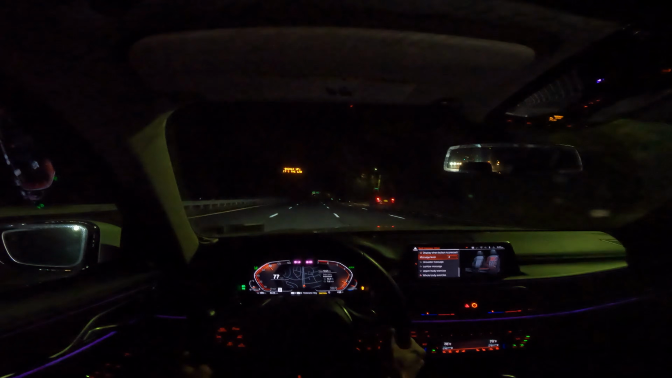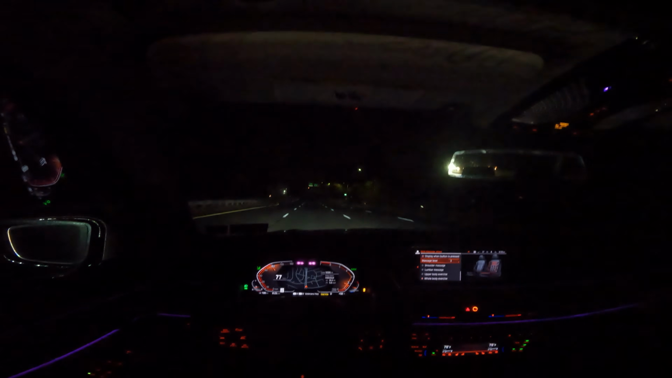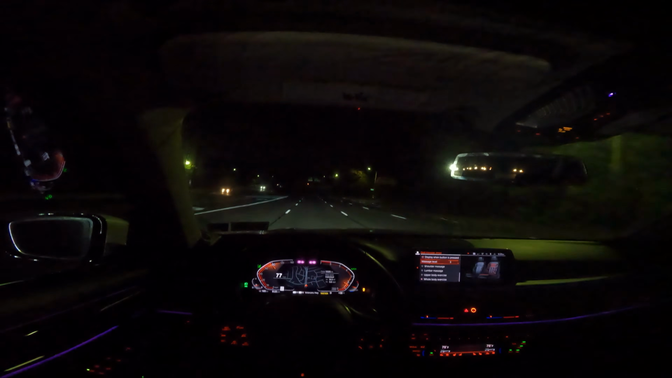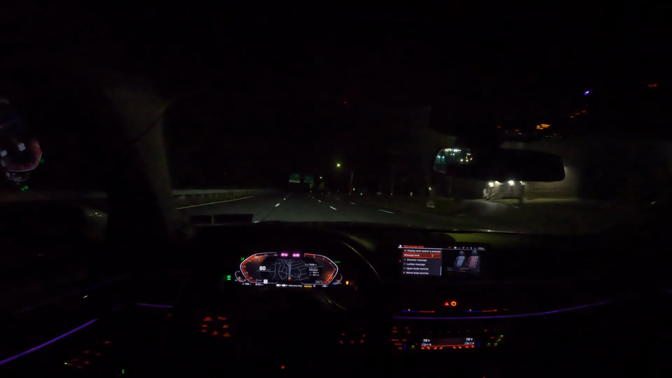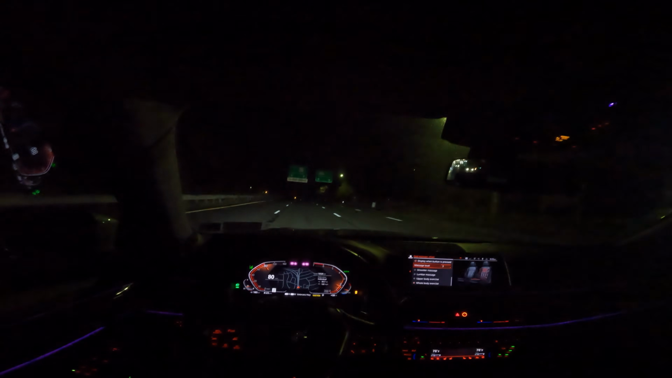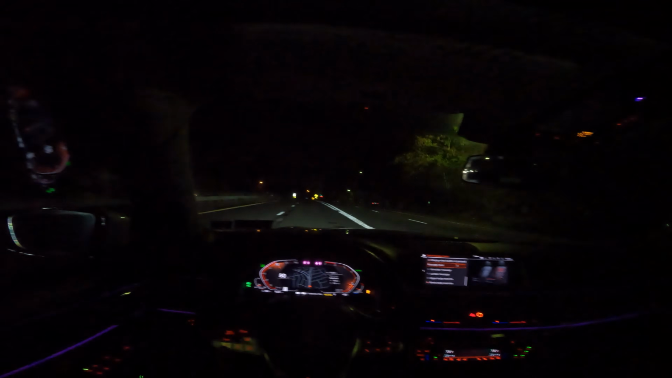This thing is no joke, man. I mean, that's why it's 150 grand new. This car is about brand new, like out of the factory. It's about 10 grand, maybe 20 grand more than my car. My car's like 147 sticker. This one's like, I want to say, 160 something. Like 10, 20 grand more, just purely for the luxury.